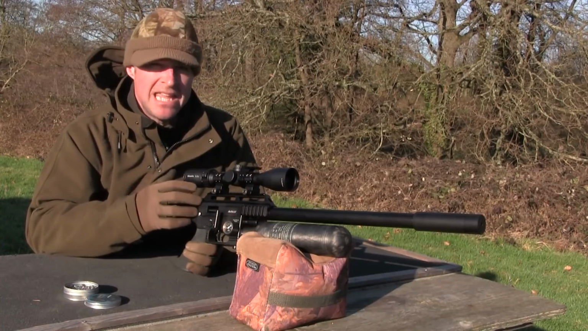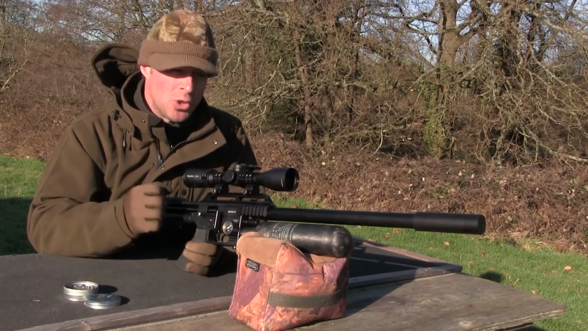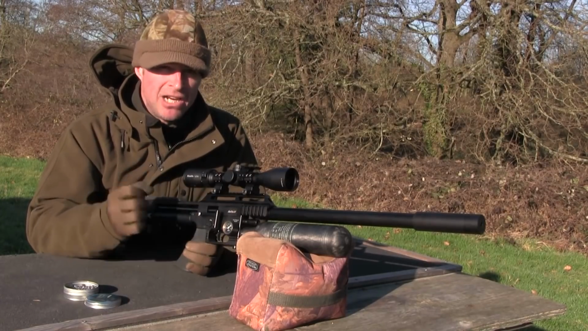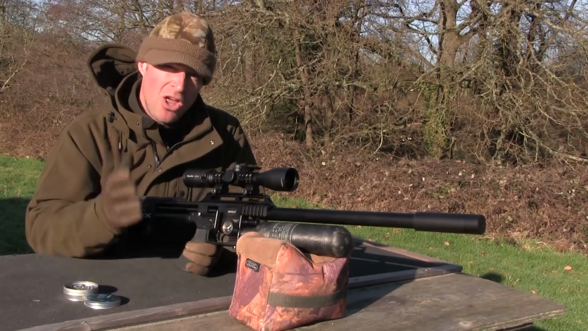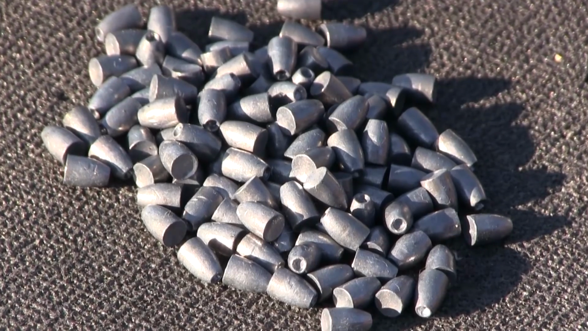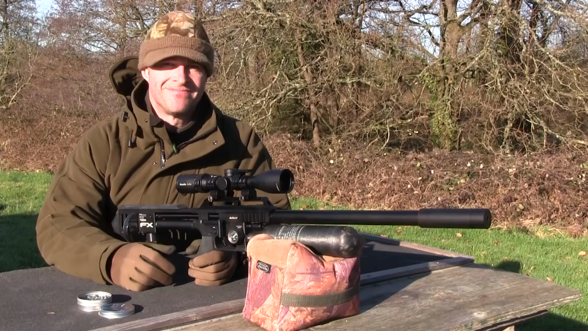Now it seems to me that the main advantage with slugs seems to be their long range potential, and while I'm not really keen on stretching the ranges recklessly far when targeting live quarry, I am quite interested just to see what these things might be capable of, so I thought we'd do a bit of testing today.